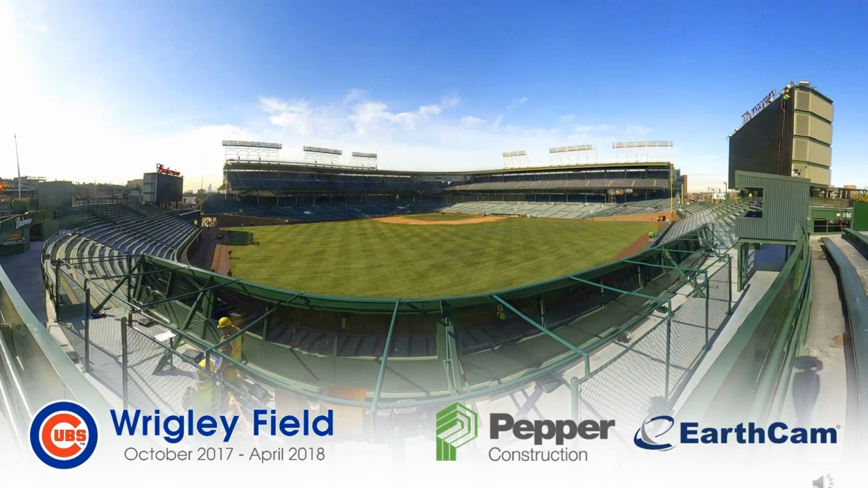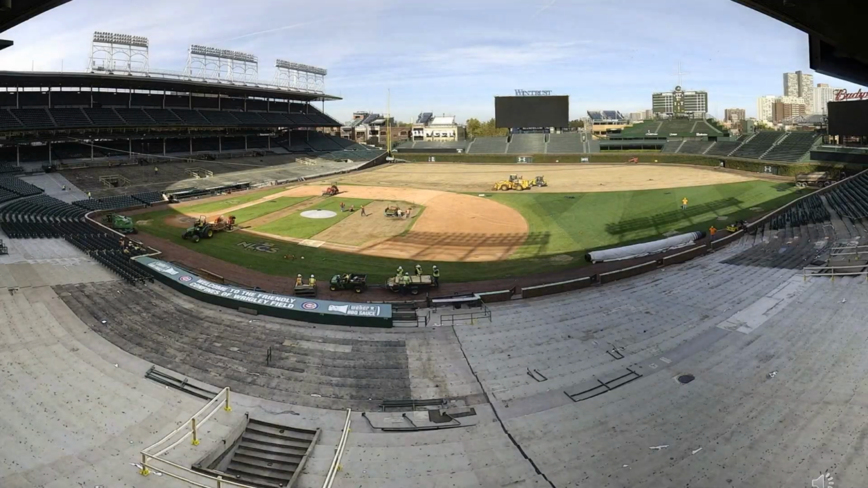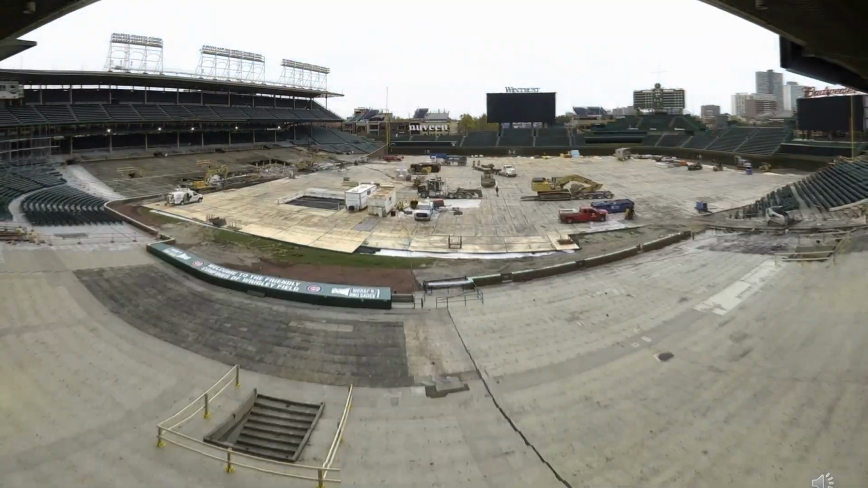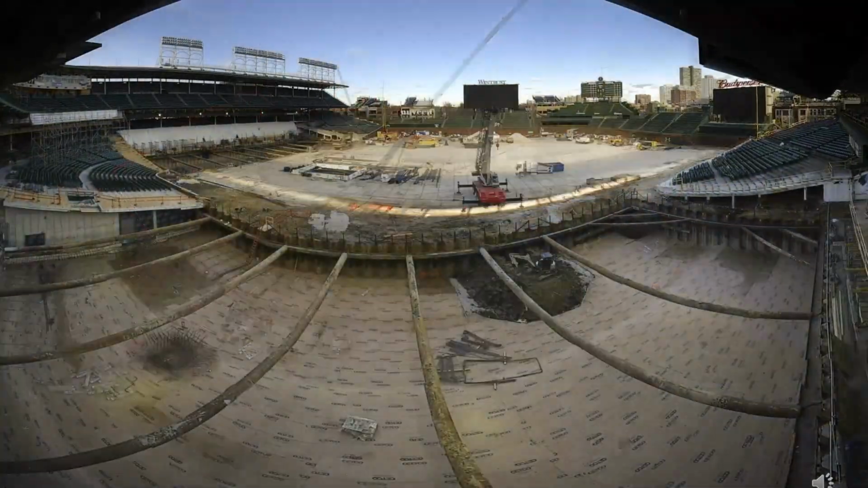So this was the 7th inning stretch for you guys. If you want to stand up and stretch, you actually probably will hear a little bit of music. But this is what it looks like, 23 weeks worth of work, $120 million.